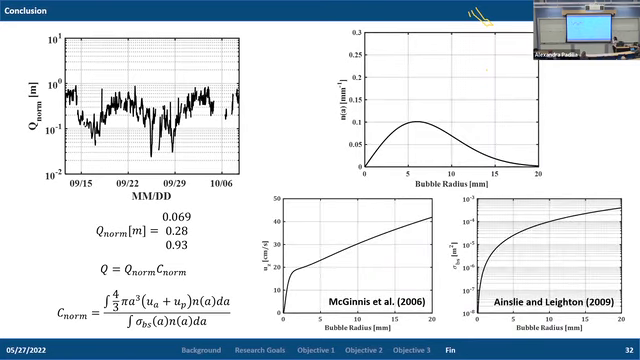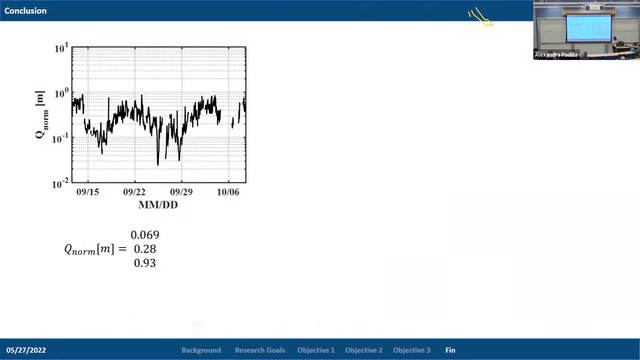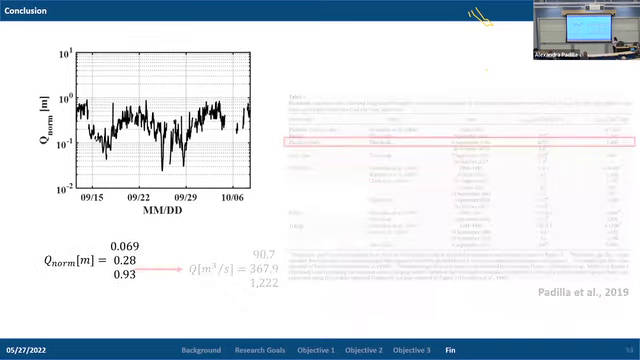Then, using the results from objective 3, which is that the McGinnis model is the better predictor of rise velocity, or produces the least amount of error in rise velocity, and we use the Ainslie-Leighton model for acoustic backscatter, we can combine these 3 curves to calculate a normalization constant, which we can then use to calculate the total volumetric gas flow rate. When we do that, we get estimates that range from 90 to about 1,200 meters cubed per second.